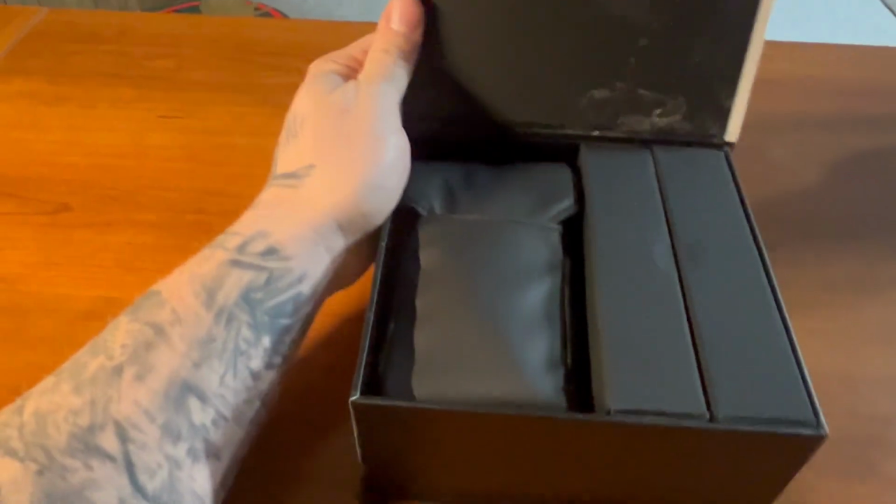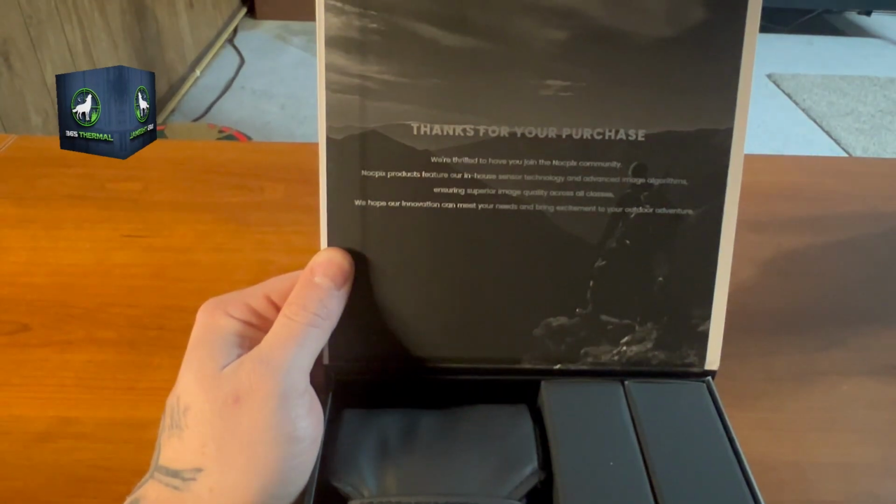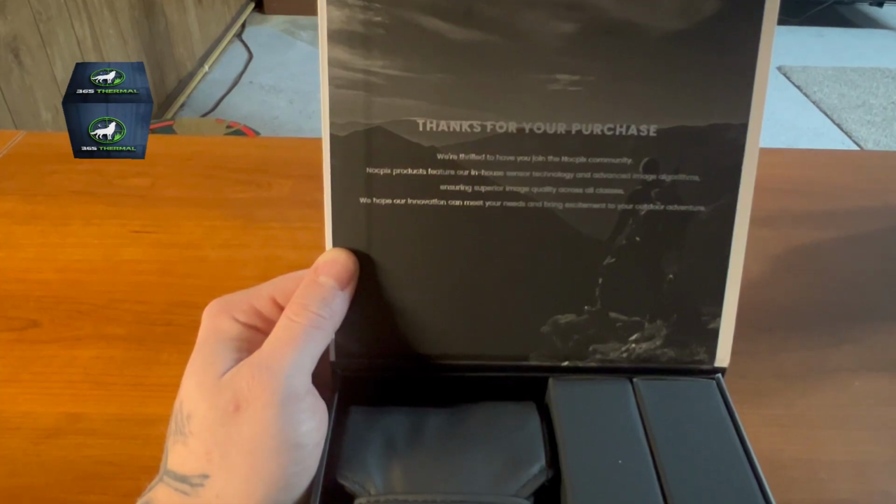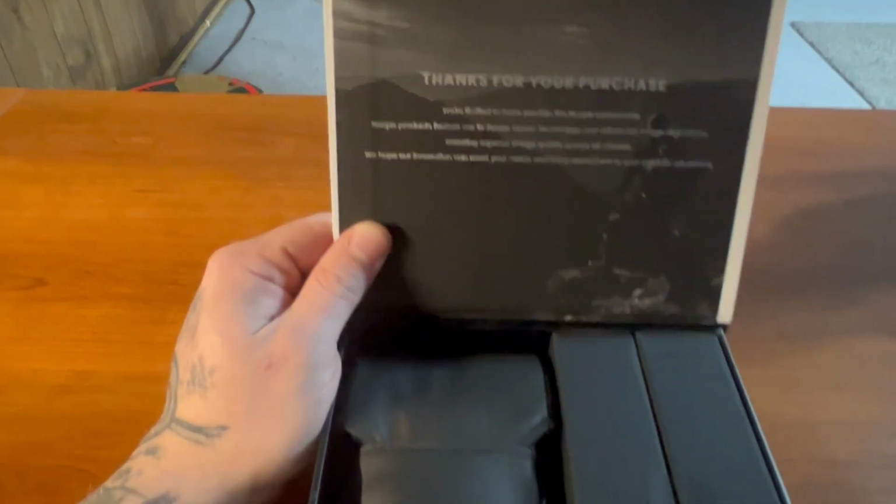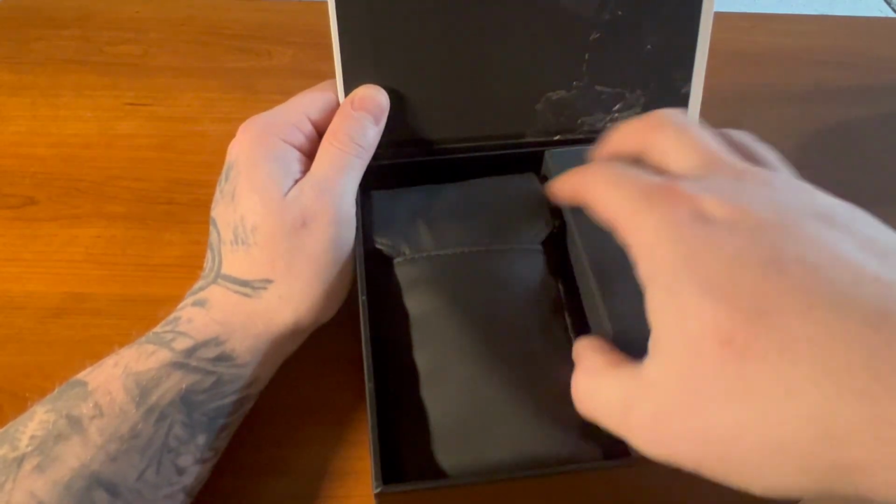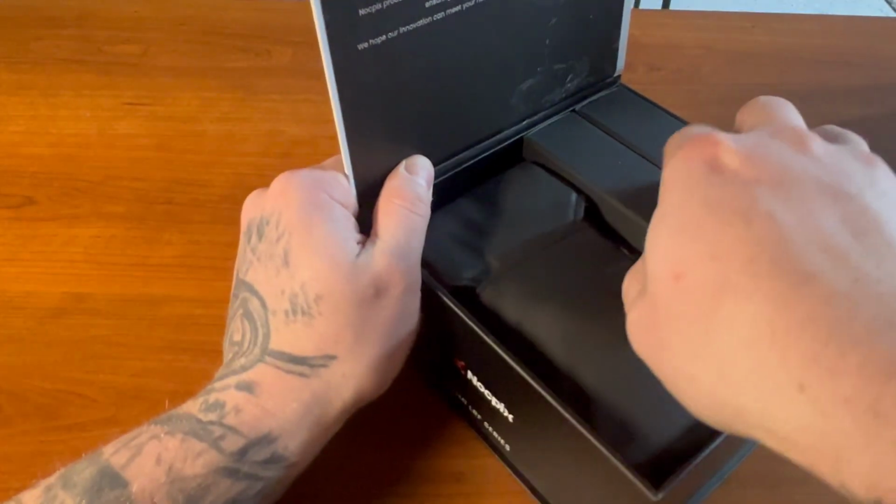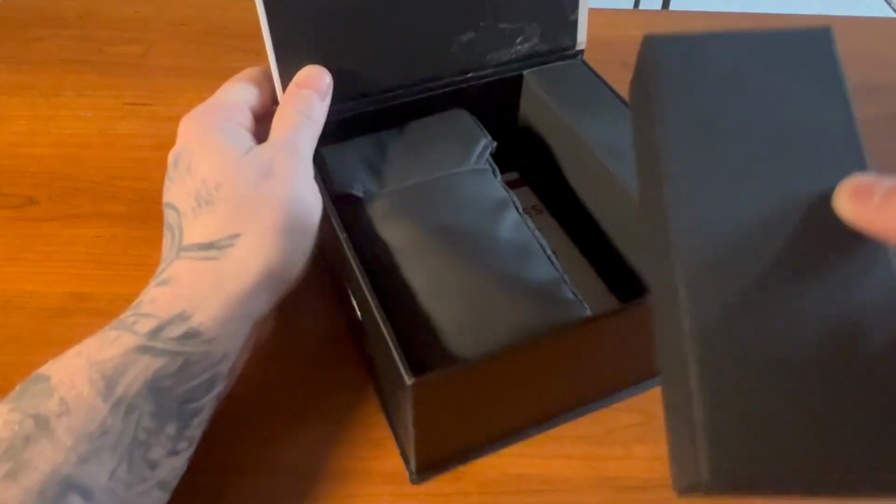I picked this up from our partners over at 365 Thermal. Of course, it seems like with a lot of the Nocpix stuff, they have a thank you for your purchase. A couple different boxes inside. We'll go ahead and start with box number one.